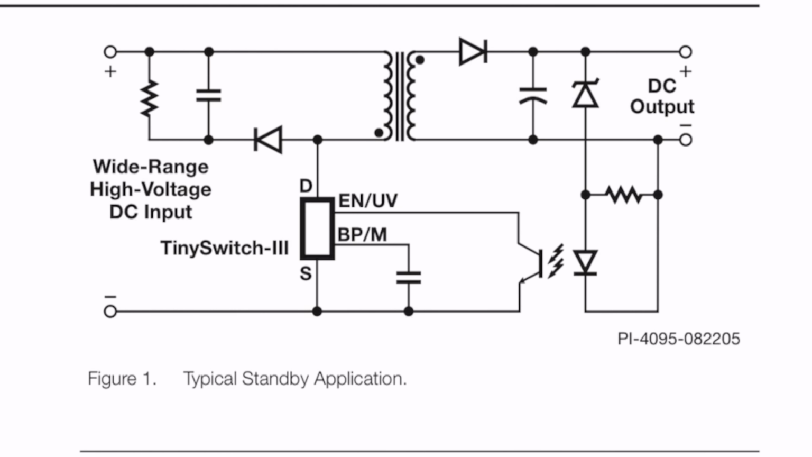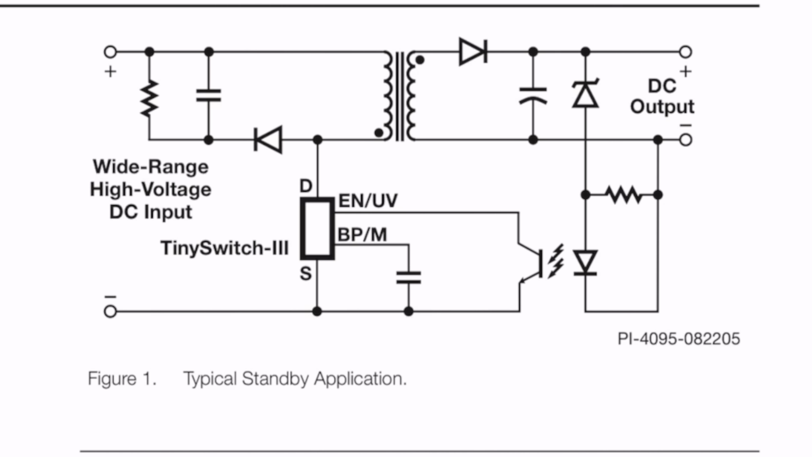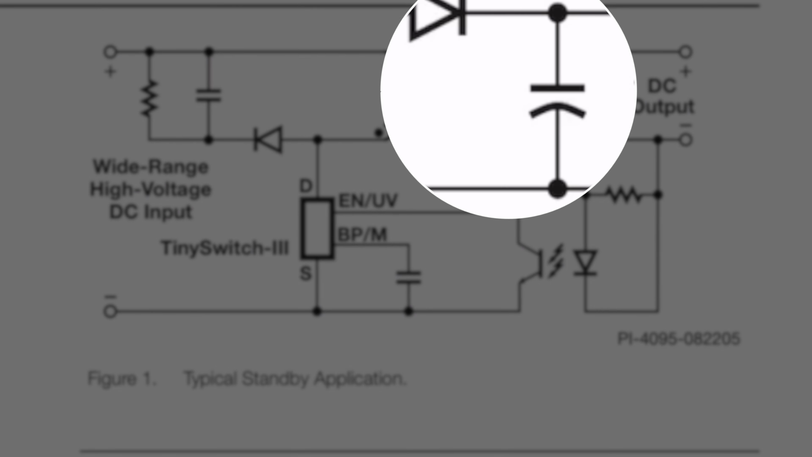Okay, now on a flyback, they often call this an inductor because the transformer acts like an inductor. When the transistor turned off, then that dot went to like double the voltage. So now it's positive on the secondary side. So the diode connected to that gets forward biased, and there's current flow, and it charges up that bulk capacitor.